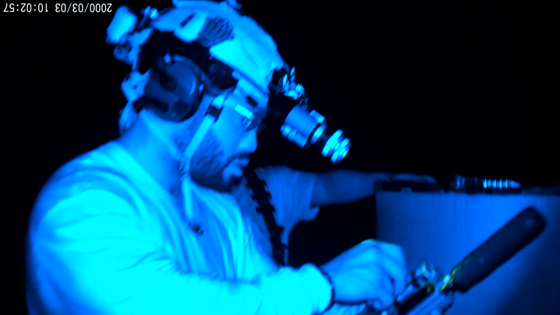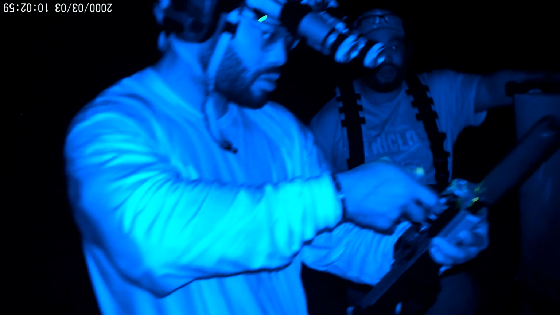So here I am just kind of tightening down the Wilcox Raid clone. Had a pretty shitty multi-tool out there.